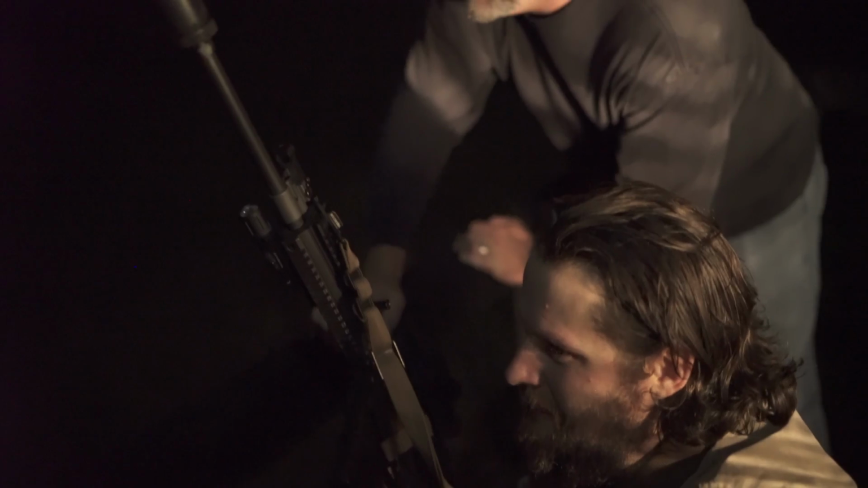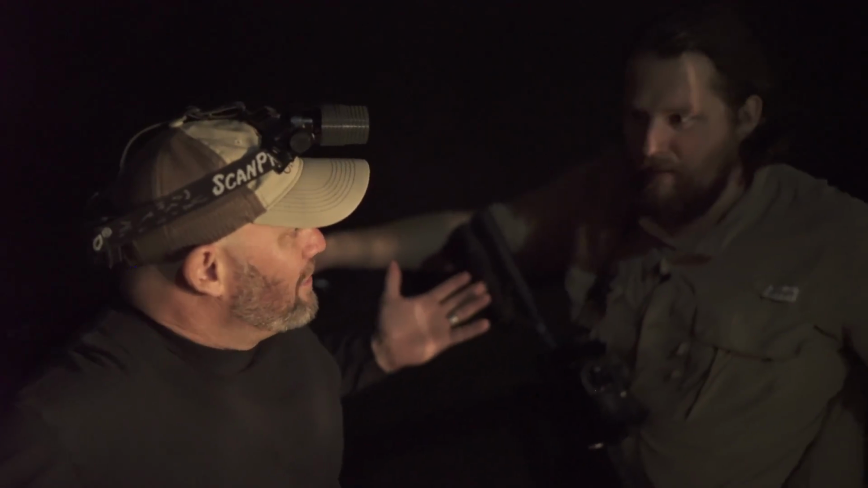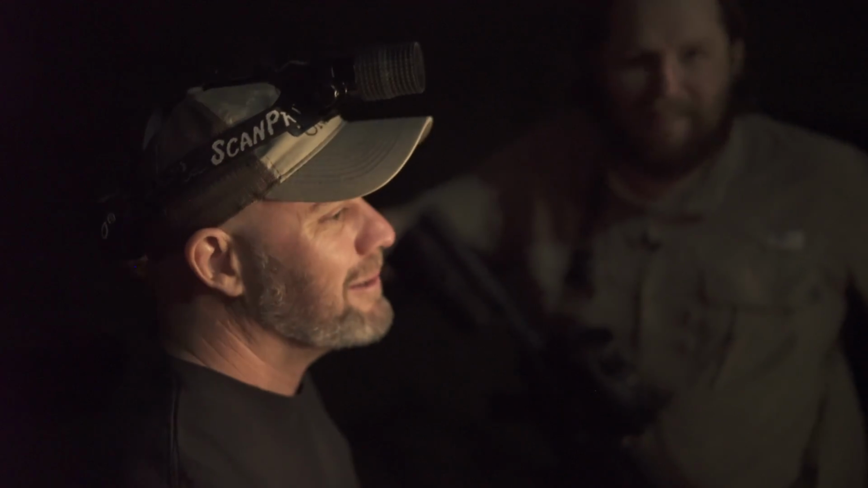Dude, man, that thermal made all the difference, huh? Yeah, when he was behind those trees, I couldn't see him with the spotlight. I had him the whole time. I just quit looking because I had no shot with the spotlight. Yeah, he was behind some pretty thick stuff. Yeah, I could see him the whole time. Can't hide from the thermal, though. You can't, especially at 10 yards. Oh, that is awesome. I can't wait to see that.